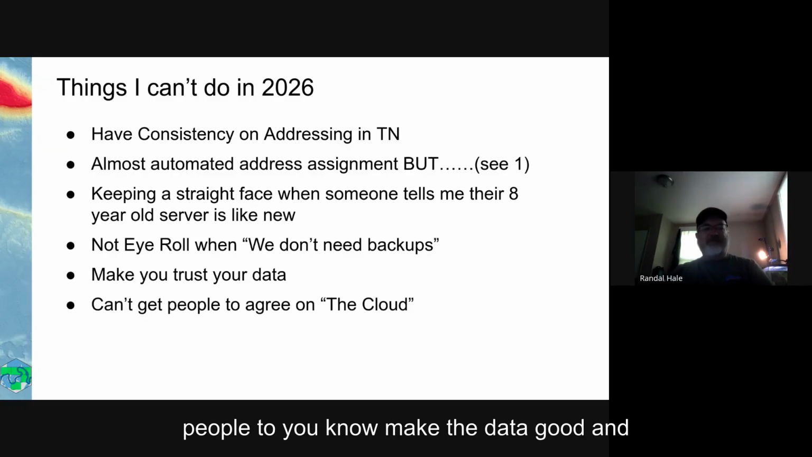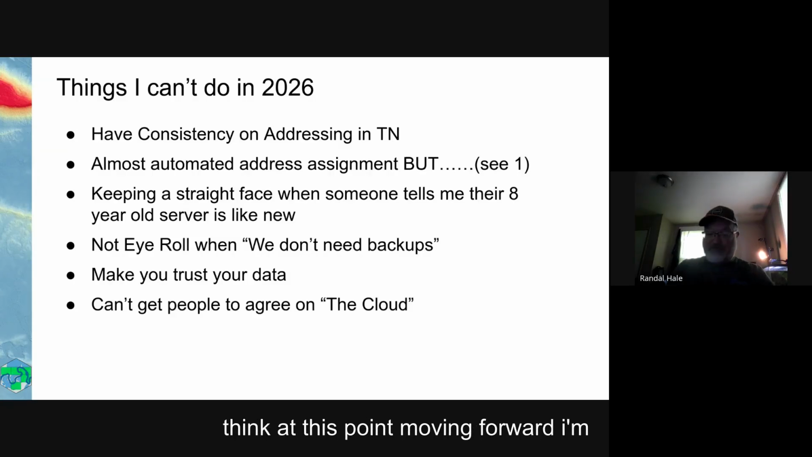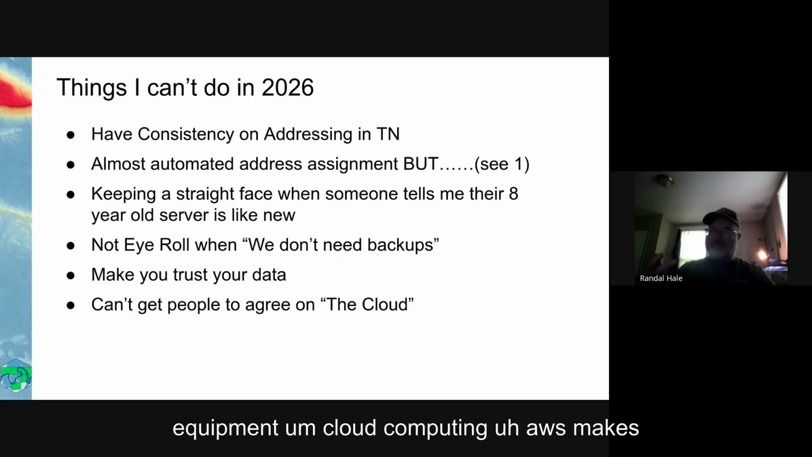So getting people to make the data good and not just go out and use your phone to collect a GPS. Maybe get a better GPS unit. Do something to get better data. Getting people to agree on the cloud. I think at this point, moving forward, I'm forcing everybody into the cloud because I want to do backups. We need decent equipment.